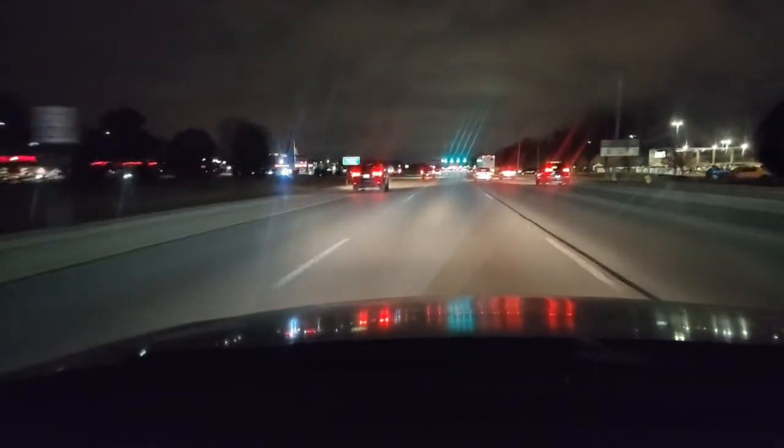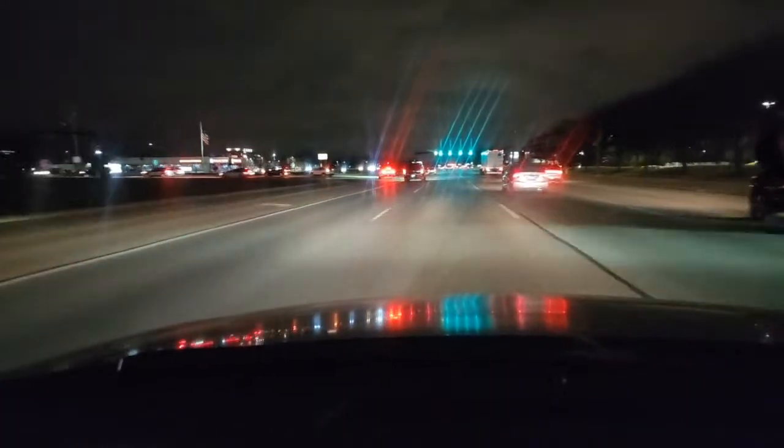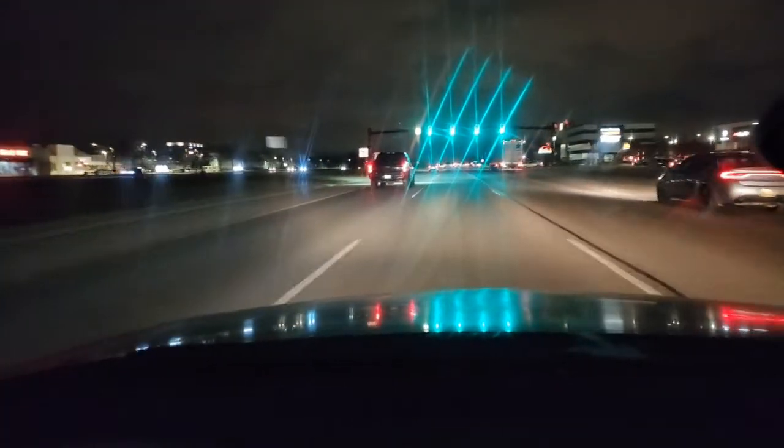But you notice there's a lot of glare again, and it's hard to see. So we're on the main thoroughfare. We're taking our time. And we're trying to be as smooth as possible.